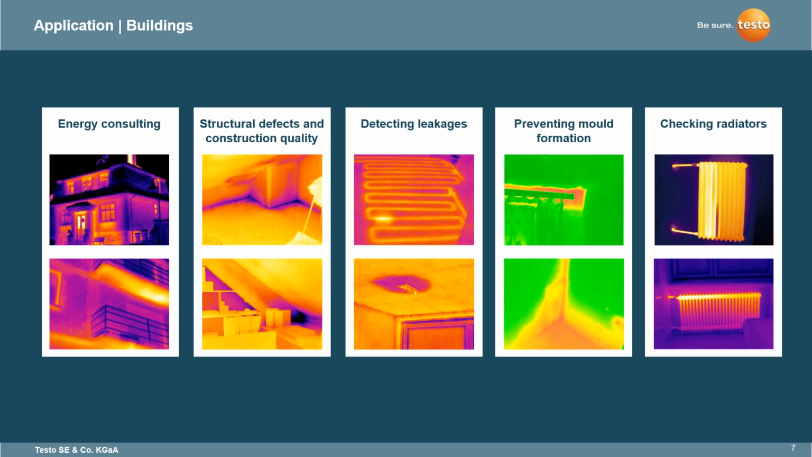It will give you the evidence that mold could be present within a building. So that's taking into consideration humidity. For example, we have probes that do connect to our thermal imagers that can detect high levels of humidity. And by looking and seeing, you can detect that potentially there could be some mold in this area. So we'll cover that a little bit later. Also checking radiators, making sure they're working efficiently and that there are no blockages within them as well.